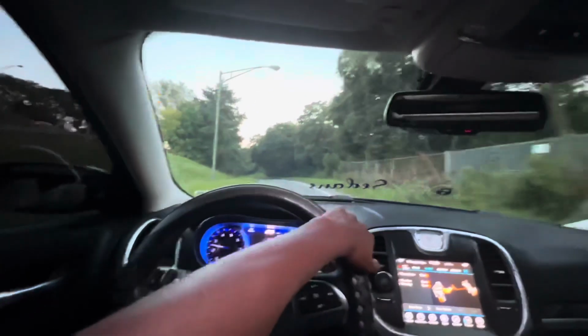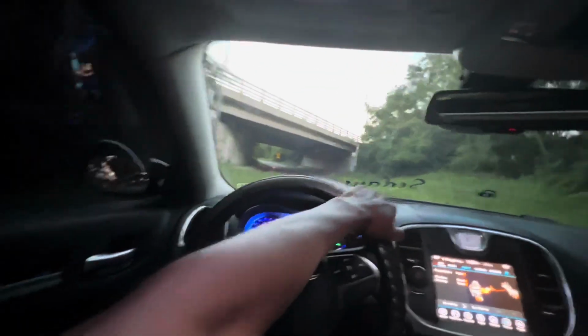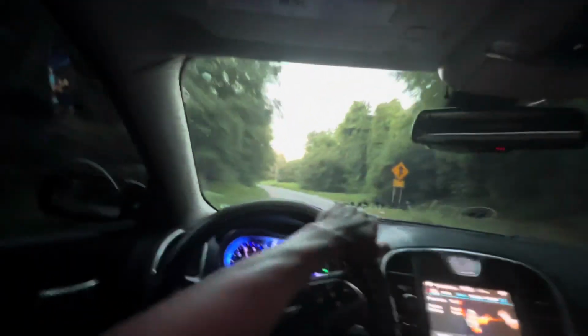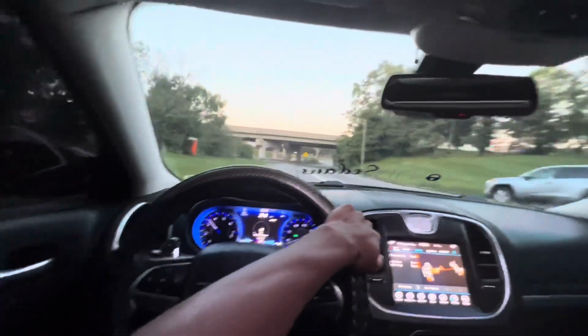Enjoy your cars, you know what I'm saying? Take good care of them. And eventually, hopefully, you'll get that 8-cylinder if that's what you want, or the higher trim of the car that you want.